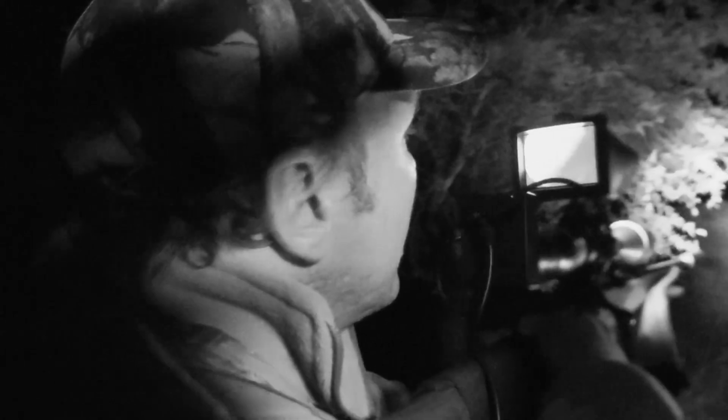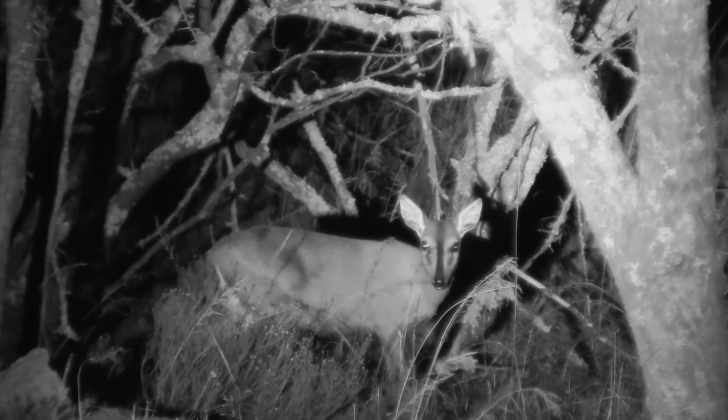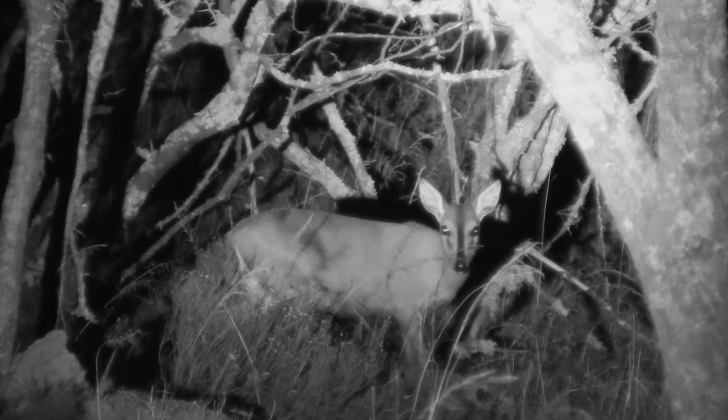It's right in front of us, 20 yards away. Okay, let me just adjust the sticks here. Okay, there we go. That's good. Lying down there. Okay. See it? Yeah, okay. Getting up. Yeah, okay. I got him. I got him. Okay, I'm on it.